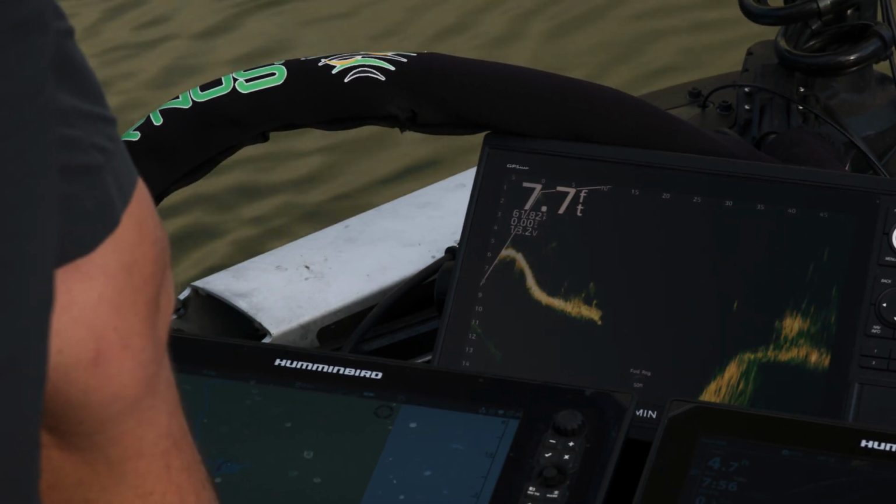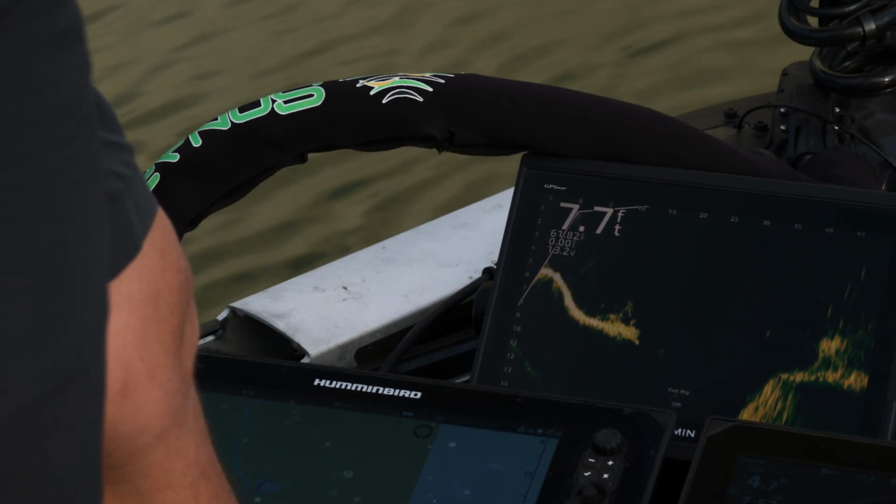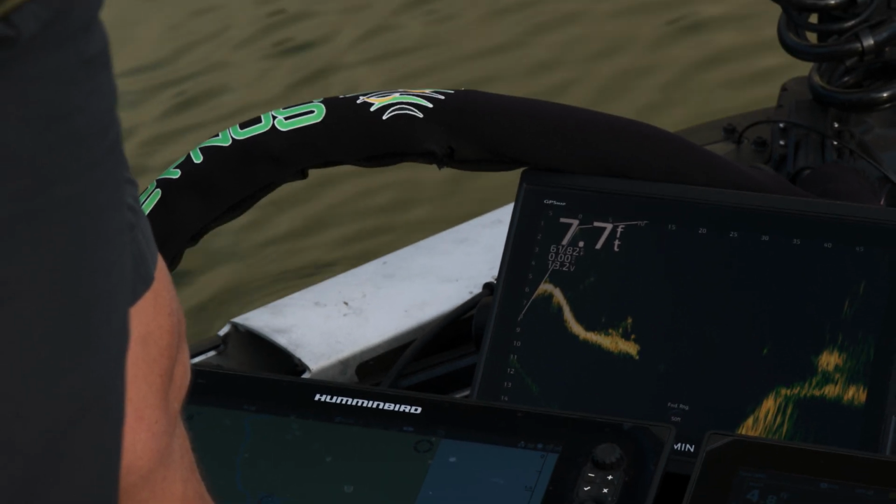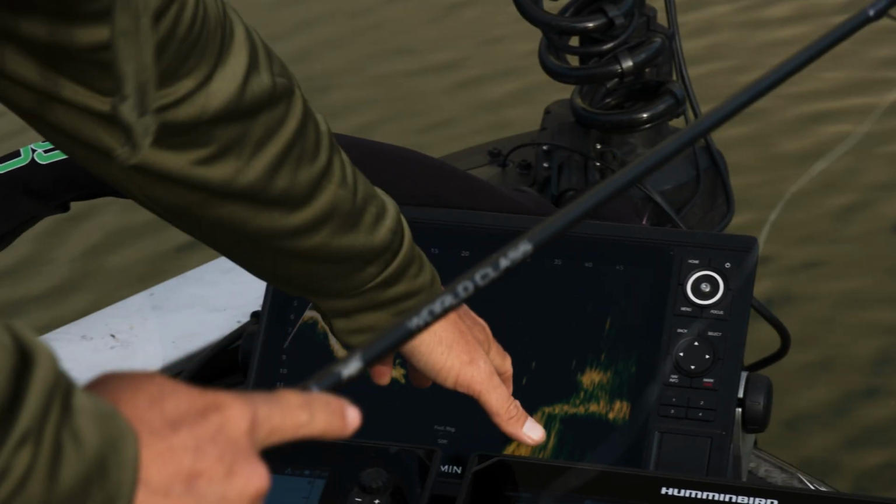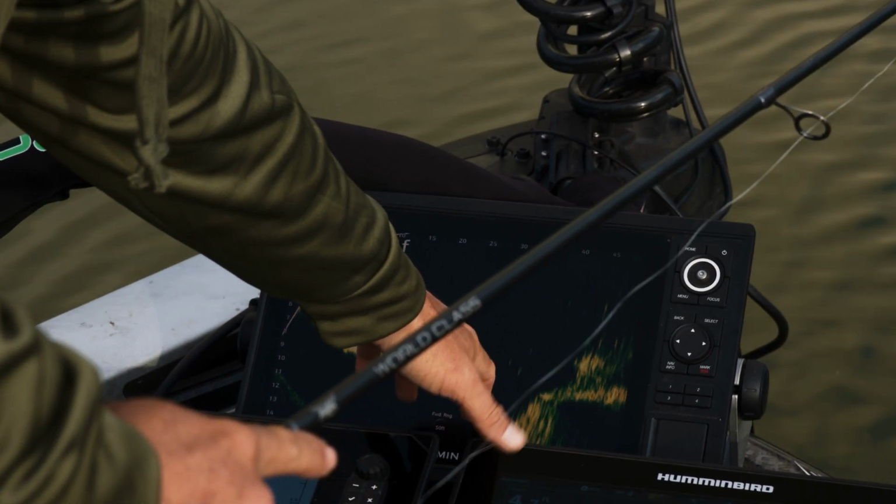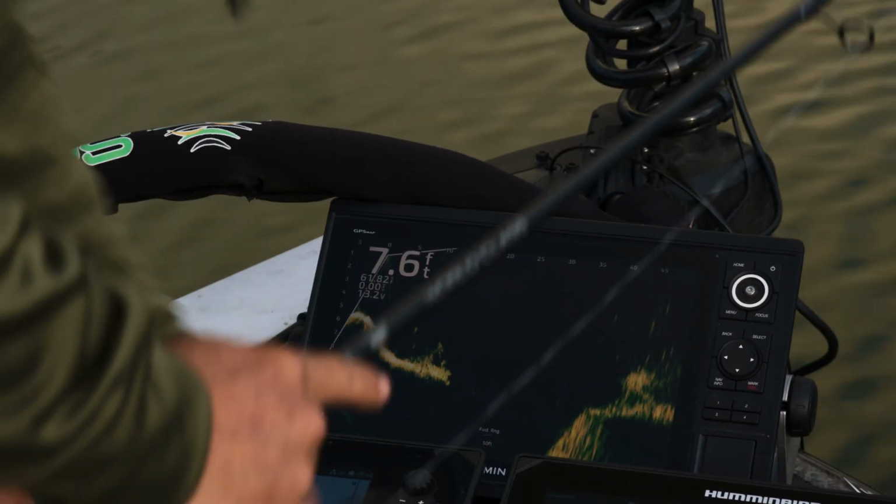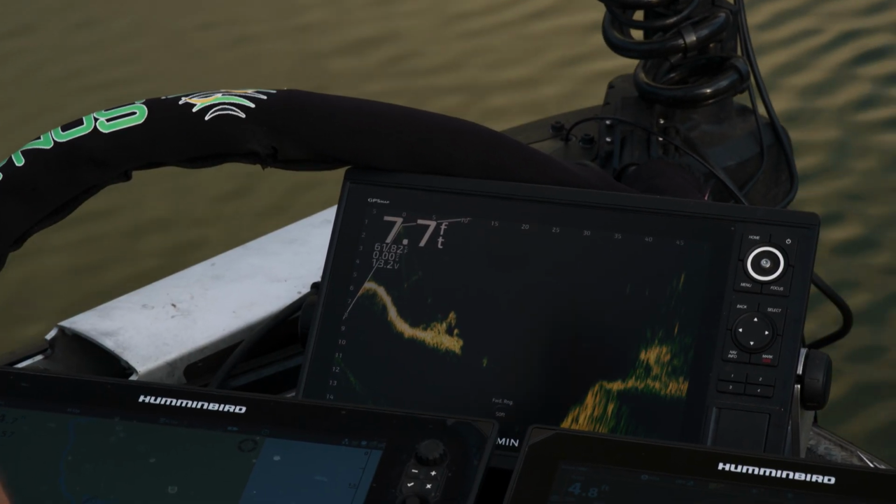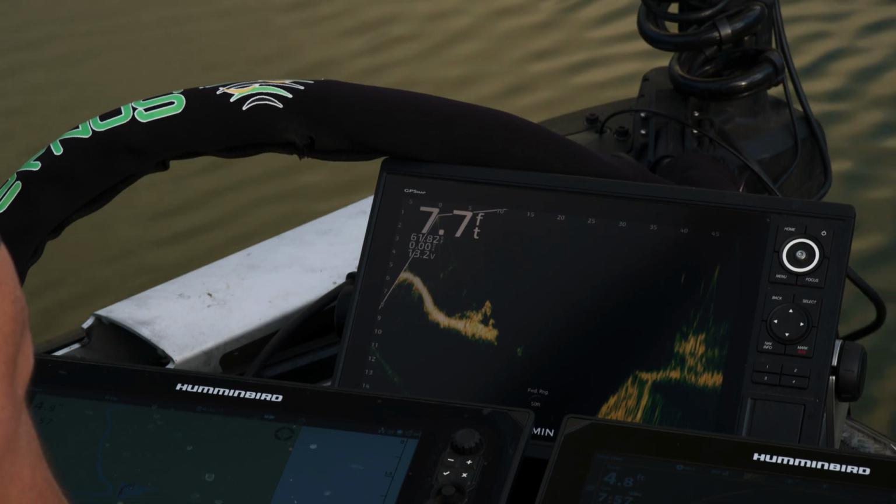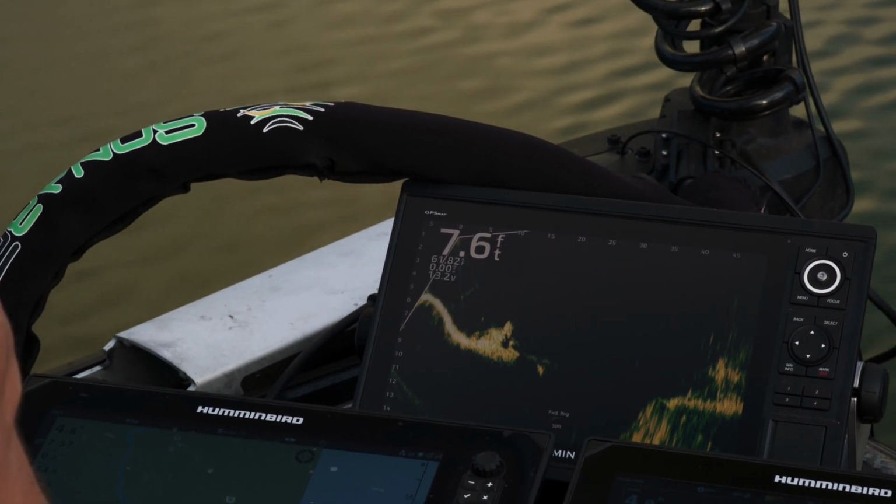A bass really will hold right in that zone. When he sees something, he is the alpha predator in most lakes. He's not really going to run from the bait. So you can see my bait's falling right here. Let's see how they react to it. Okay, so this one did not make a quick spin around to look at it. He just held right in that zone and then started sinking to the bottom real slow. That's going to tell me that's probably a bass.